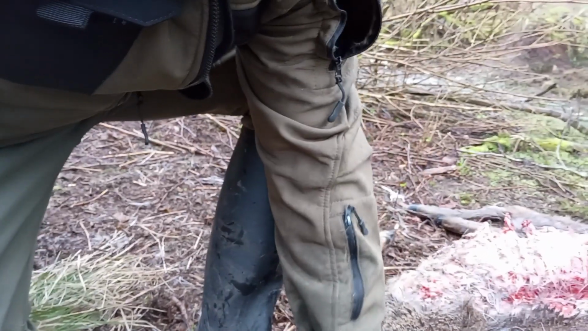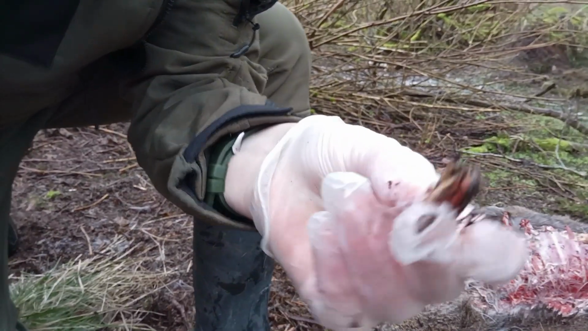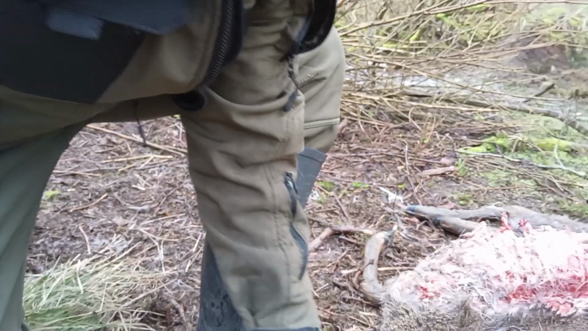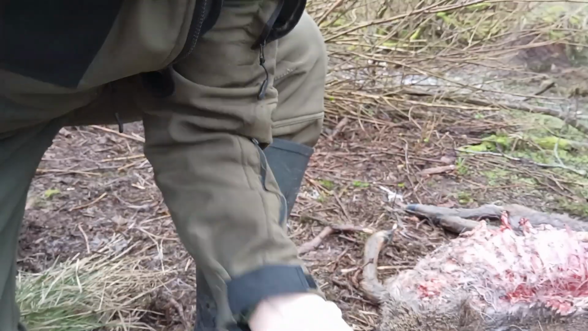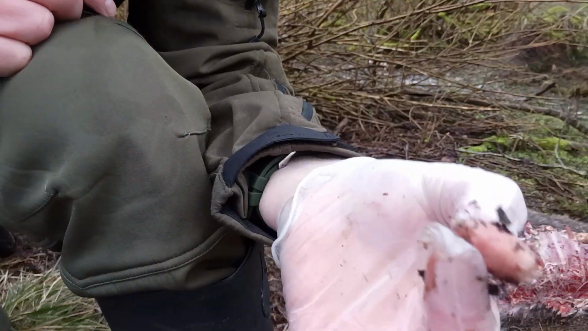So we've actually got bits of the muzzle there. The lower part of the mandible, it's bone anyway. Well, it could be even the antler. There's a part over there. You still see the blood in it.